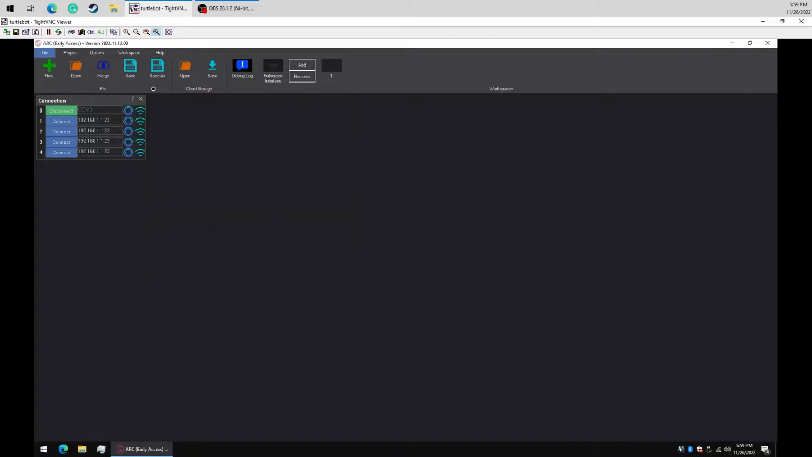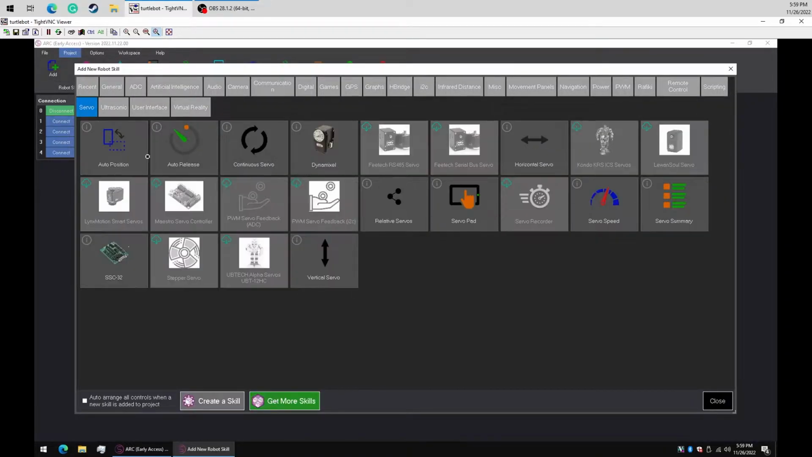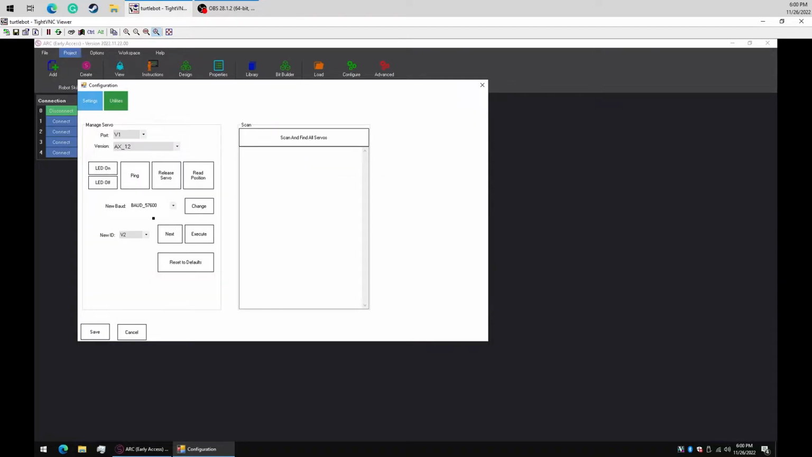And now what I'm going to do is I'm going to add in a servo driver for the Dynamixel servos, because that's what we're using. And there we have the Dynamixel servo driver. So let's edit this. I believe that our Dynamixel servos are connected to port 1. We're not sure yet. So why don't we just do a test. We can go to utilities here and we can do a scan.